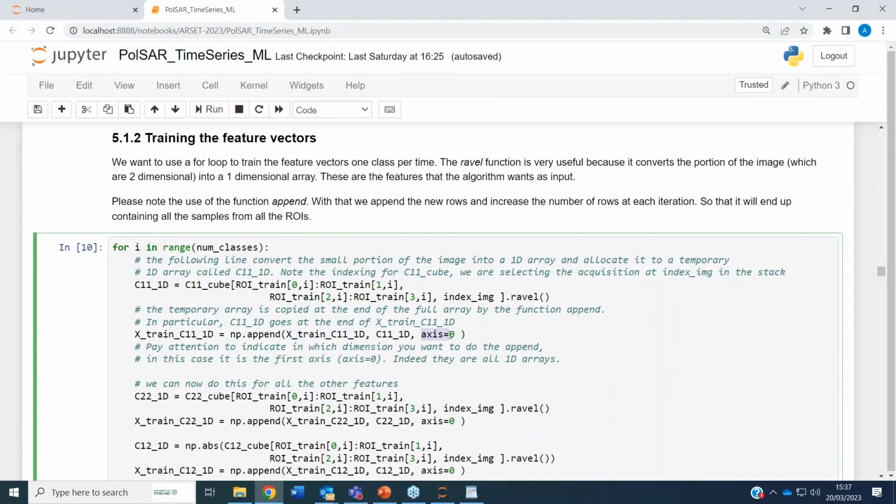And we append them in dimension 0, which is the first dimension. Remember, Python starts from 0, not from 1. So it's creating this 1D array. The second iteration goes to the second ROI, because I became 1. It makes again a 1D array, and this time appends it to what we had before, which were the elements of the first ROI.